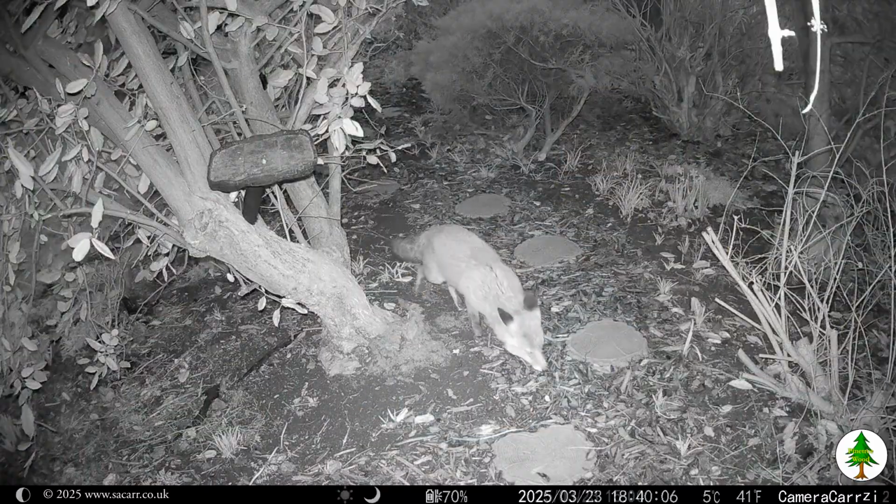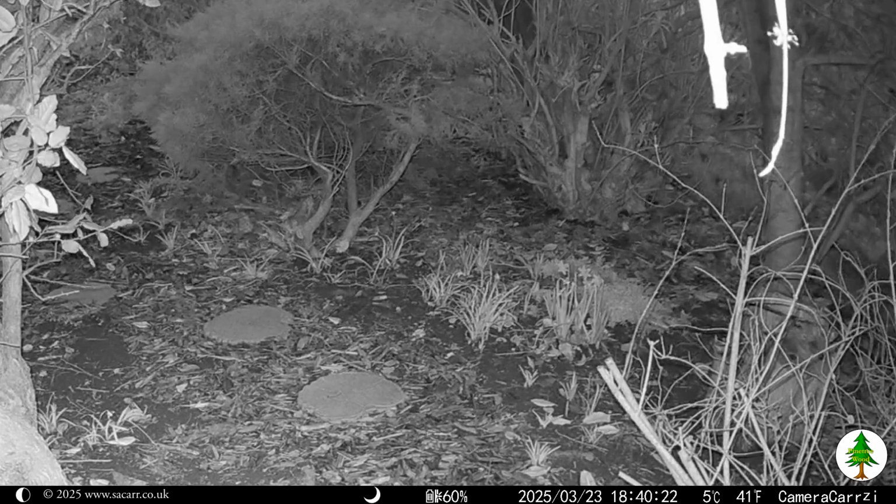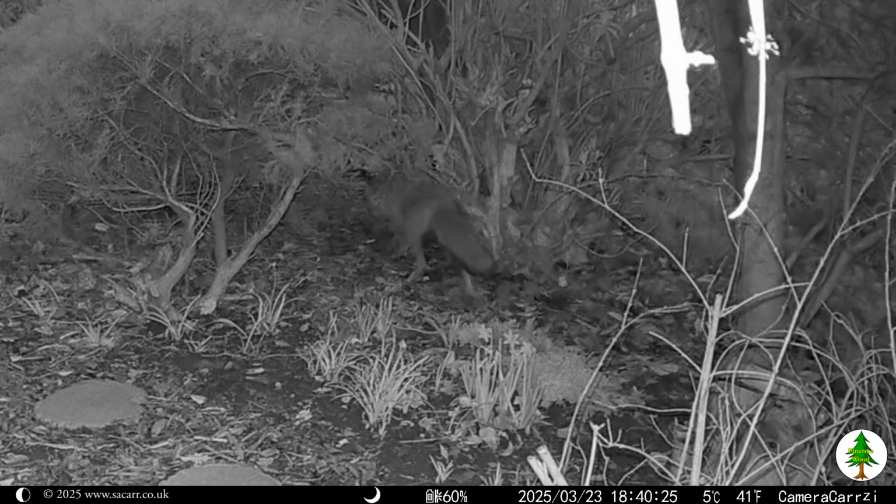One of the foxes came back at 6:40 in the evening, but just for a brief wander around the wood before clearing off again. That was it for week 3 of March.